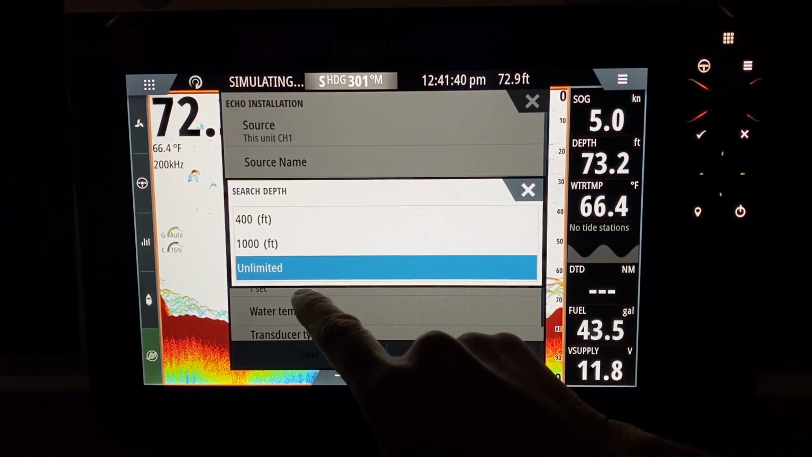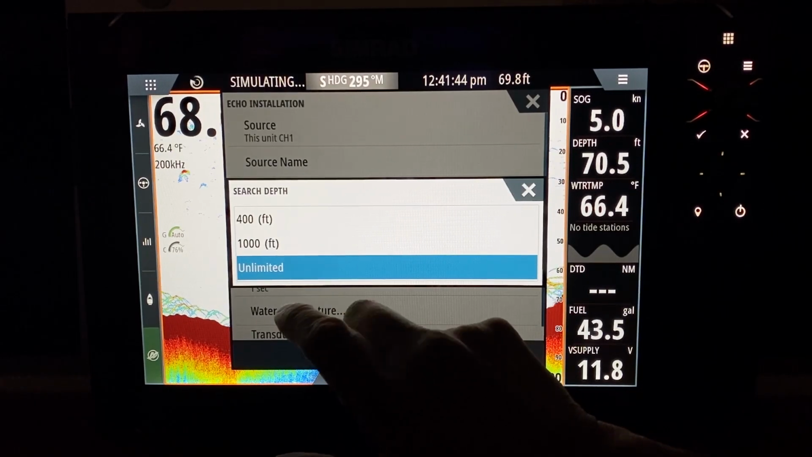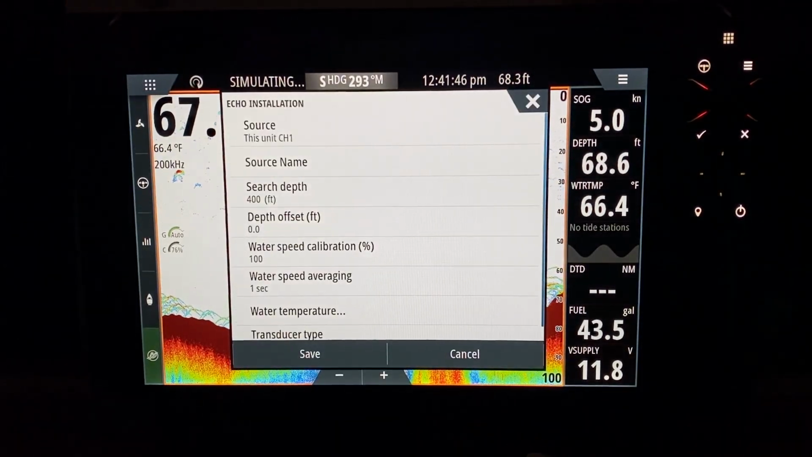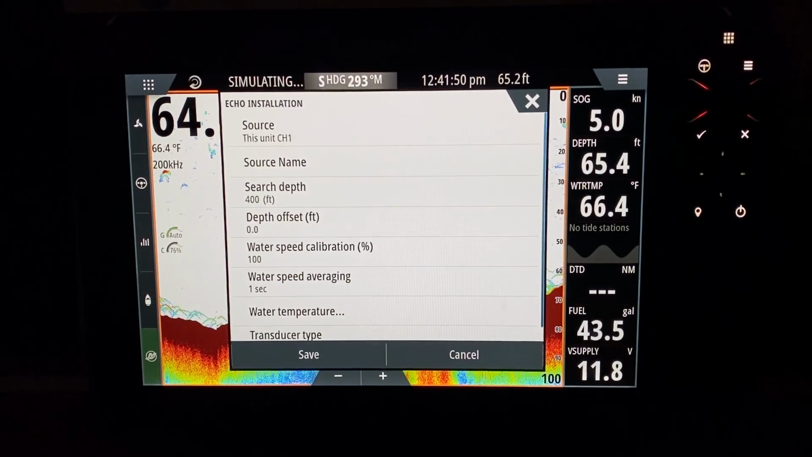When you're in Florida, you want unlimited depth. When you're in inland lakes in the USA, you want 400 feet of water. So right now we're telling this unit that we're fishing up to 400 feet, so the system will be a lot better in shallower water.